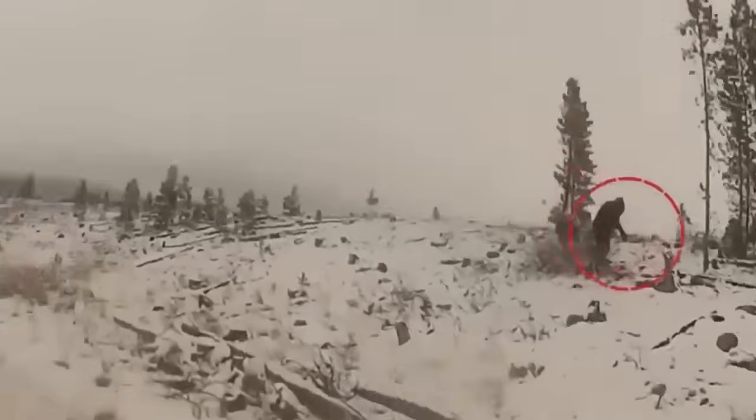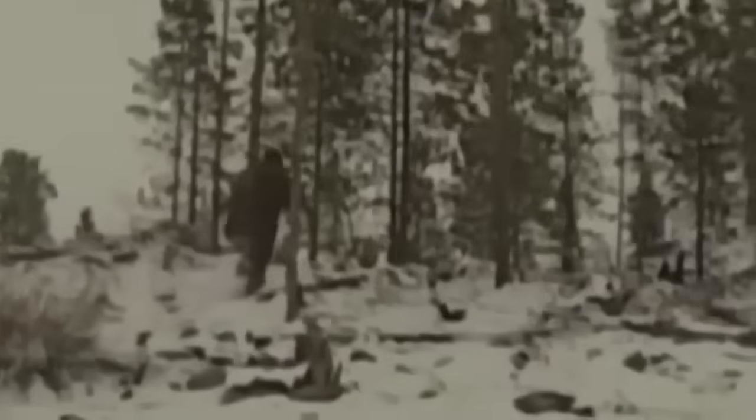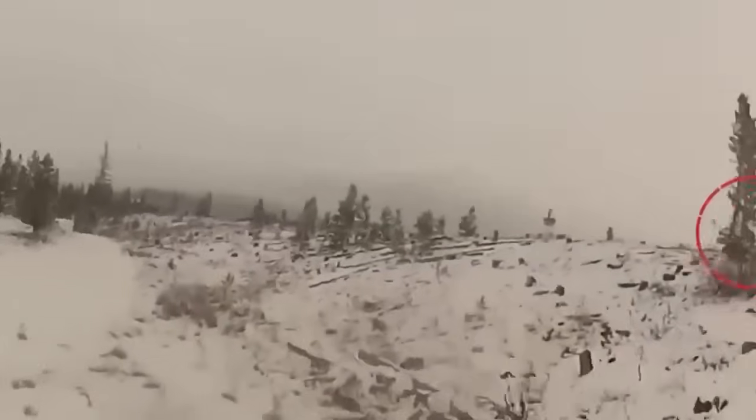But alas, it turned out to be nothing more than a fun prank. The guy behind the camera confessed that it was all for laughs. Yet, for a moment, it sparked excitement among Bigfoot enthusiasts, making us wonder, who's hiding in the woods?